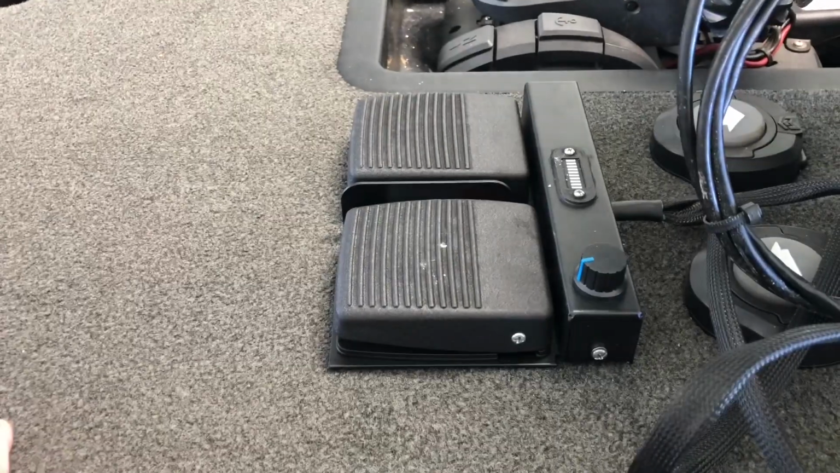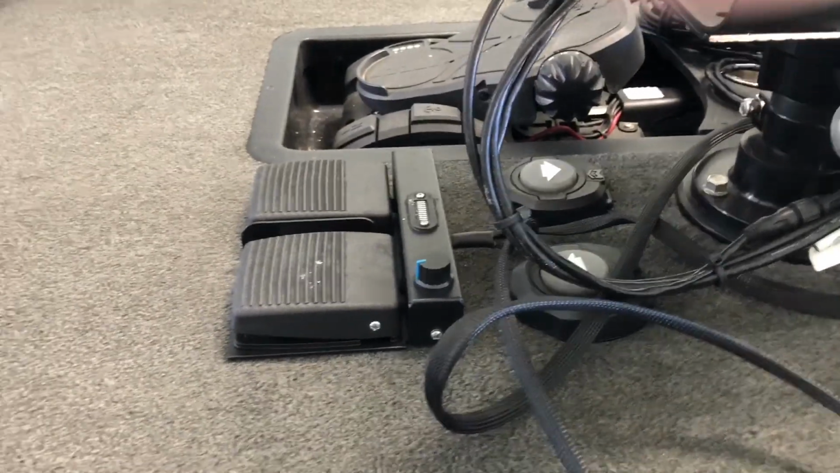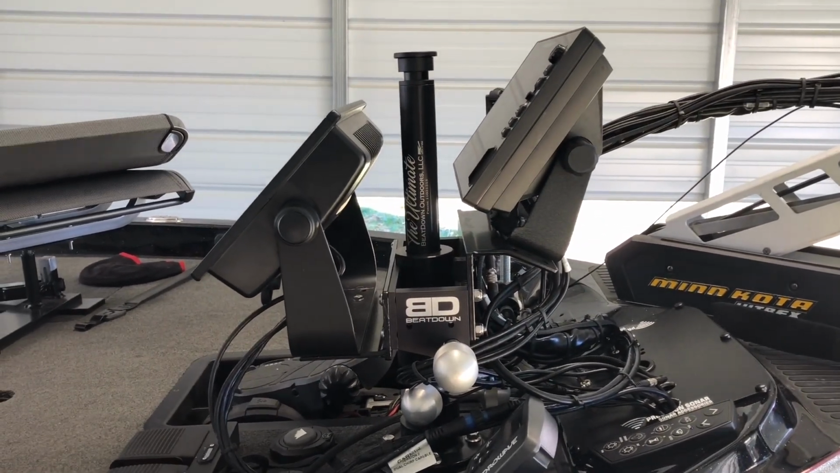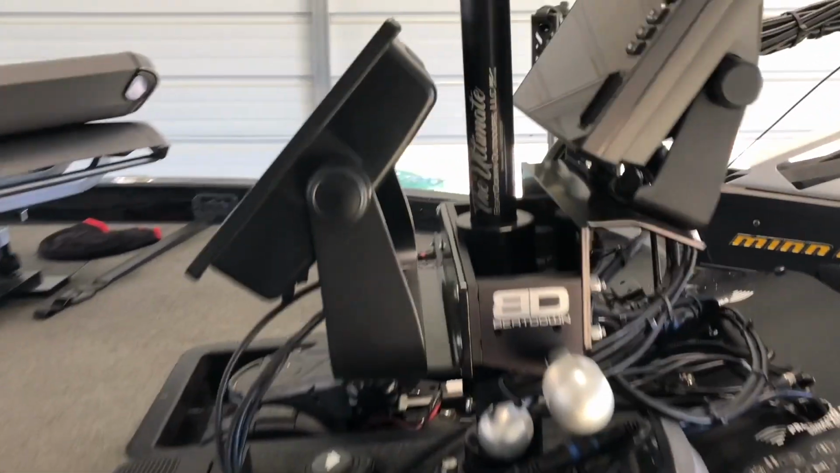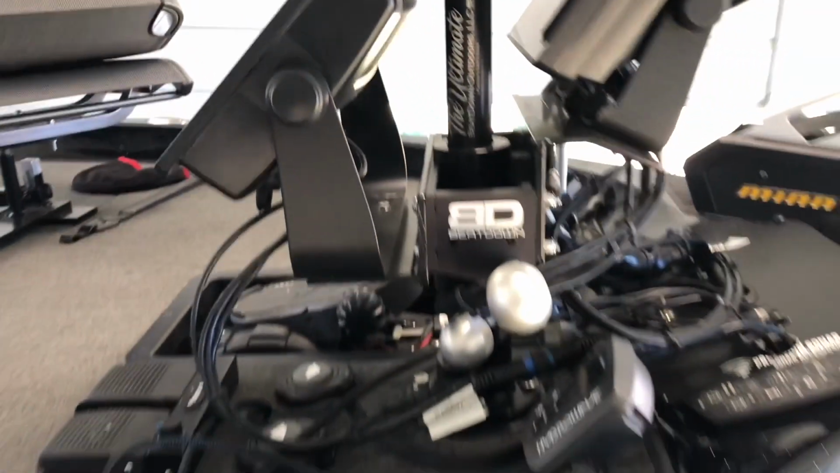That's kind of where I keep it, right near my Talon switches, stomp switches. So I've got everything kind of set. I'm using that beat down mount. Been using it now for about a month or so. So far I love it. That beat down mount, man, you could tie the boat off to a dock with that thing.